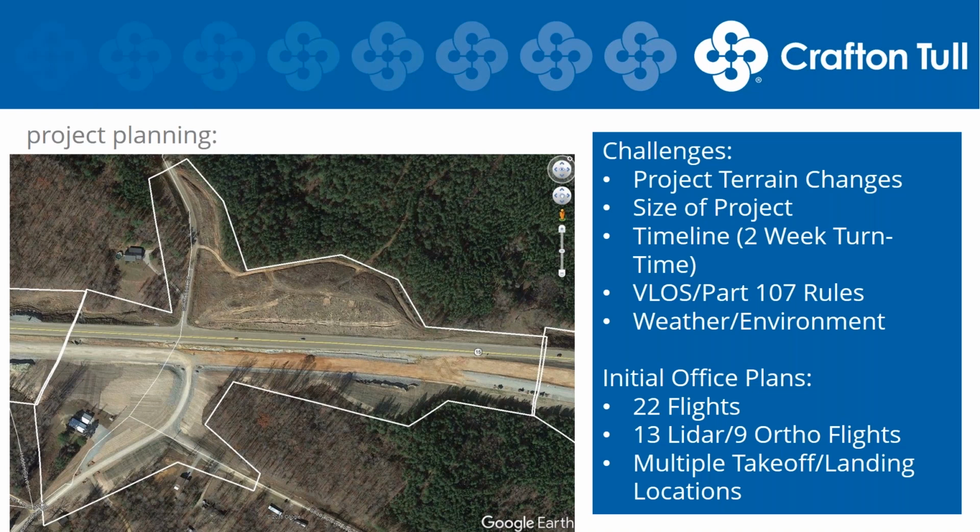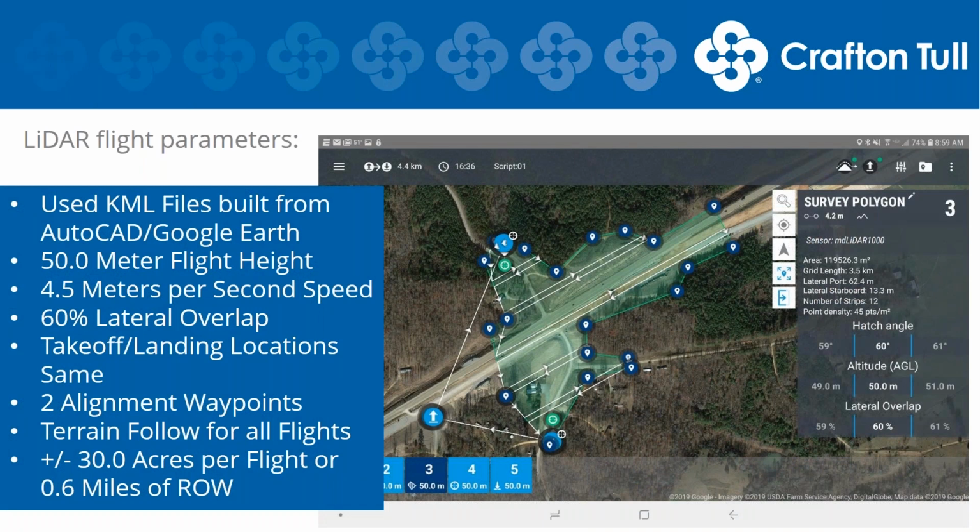We were going to utilize multiple takeoff and landing locations. With this being a new construction project, the research for takeoff and landings on Google Earth was fairly limited. So we did some preliminary hotshot locations that would soon be adapted in the field once we actually got on site. So once we developed our initial plan using Google Earth and AutoCAD, we use the MD cockpit